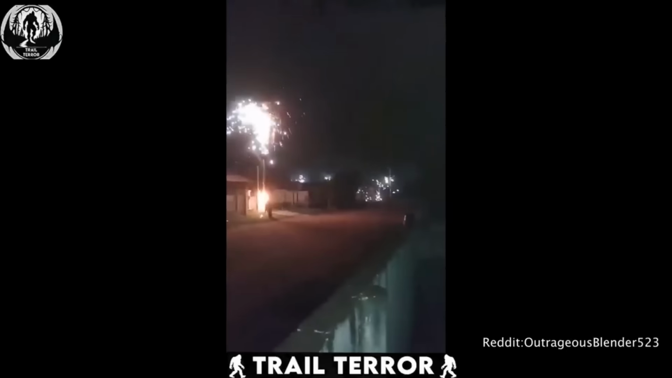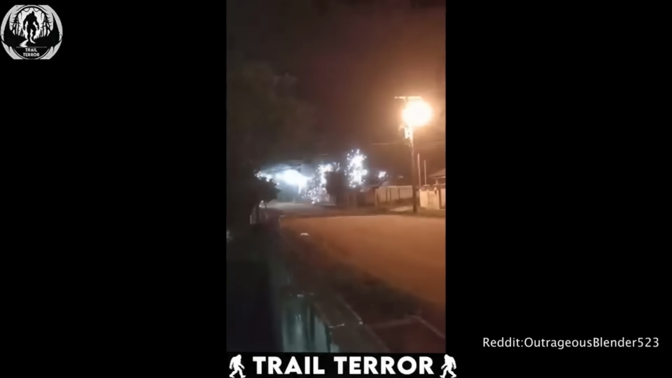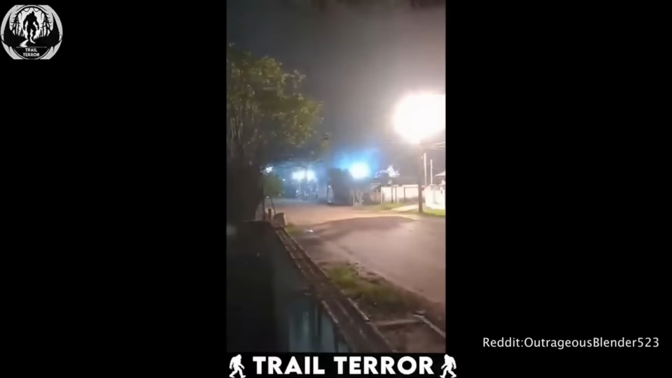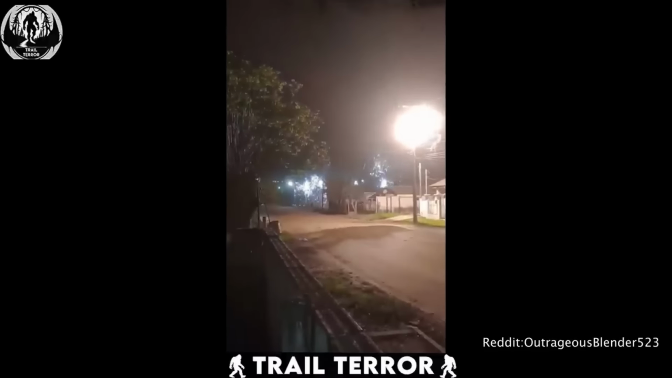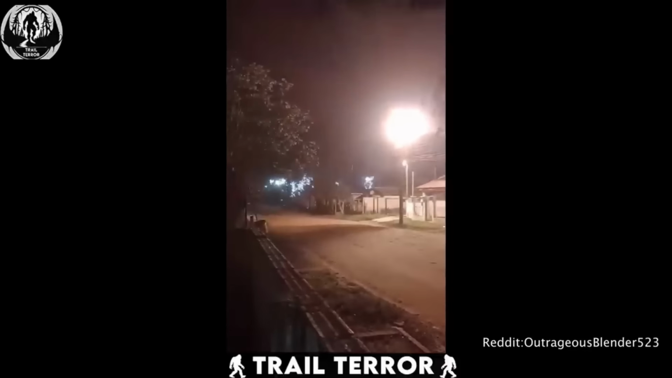Those aren't fireworks. The electrical lines are making contact, creating dangerous arcs of electricity, and even the transformer is on the verge of exploding from the short-circuited power. The whole fireworks show of sparks and arcs lasts for about 10 intense seconds until the transformer finally gives up and explodes. Witnessing something like this in person would be terrifying.